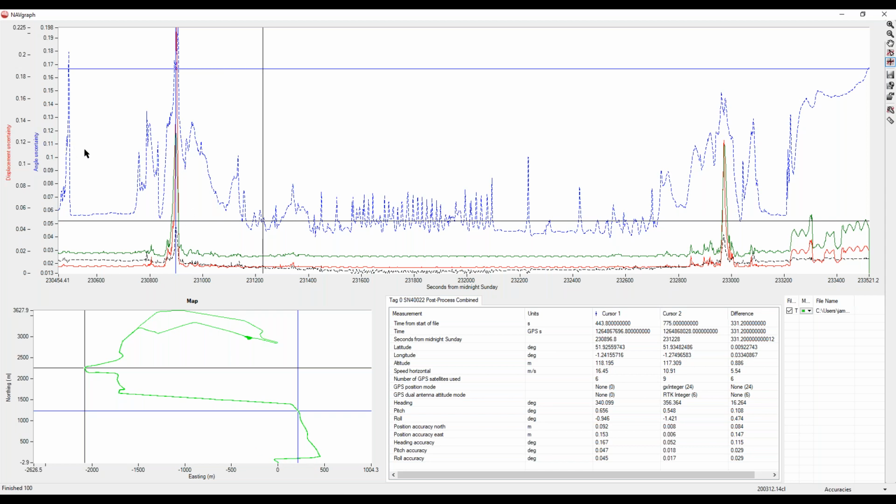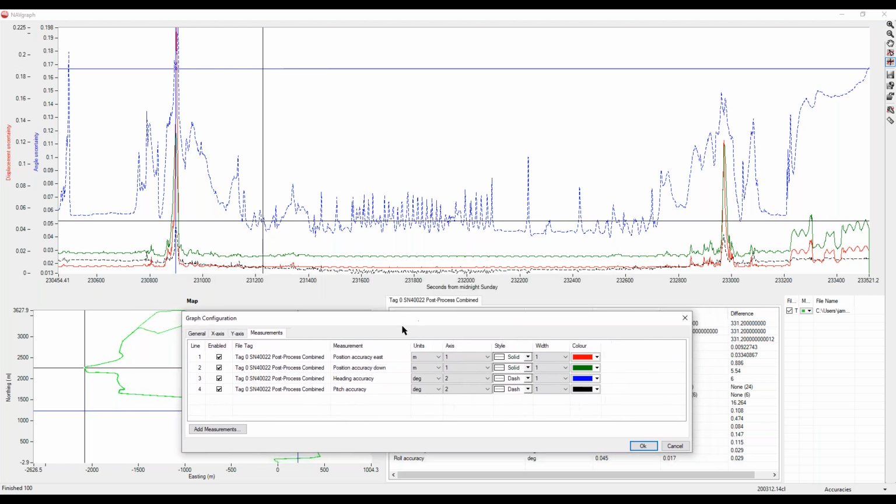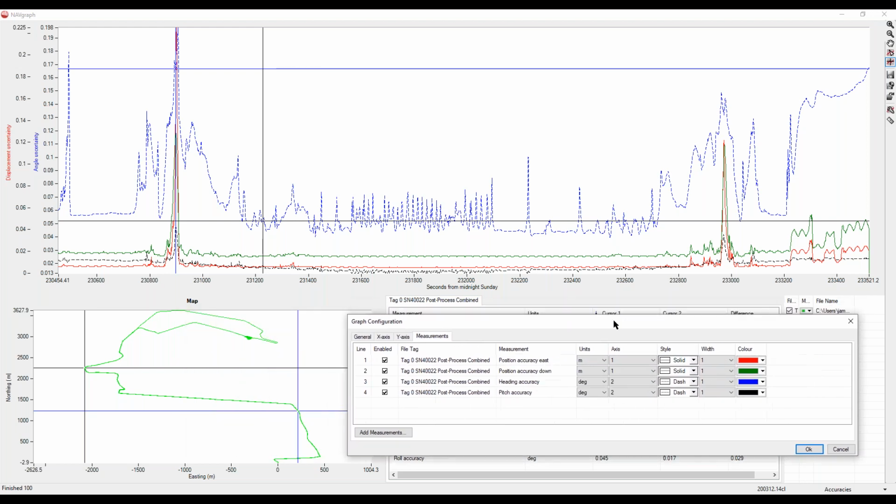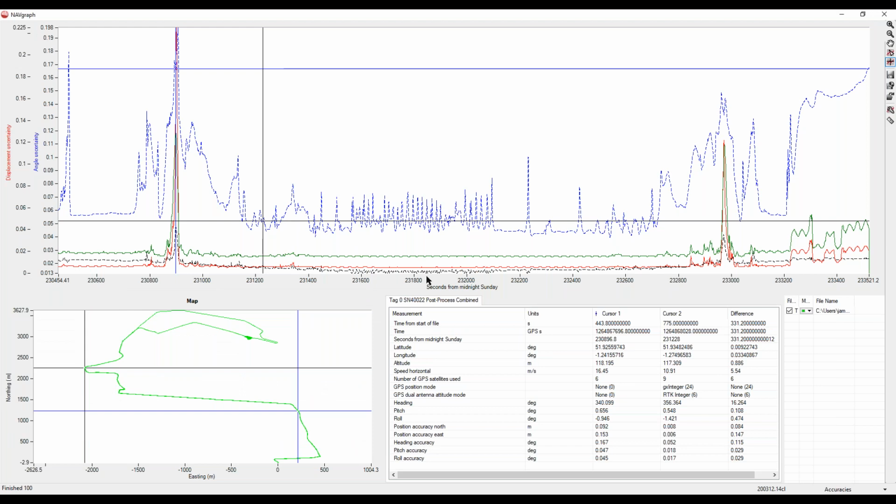This is with a Survey Plus. Heading accuracy is this blue. Pitch accuracy is this black down here. And you've got an east position accuracy, and in green, you've got an altitude accuracy. So you've got four things on here that you can analyze and see exactly what the INS is predicting the accuracy of them to be.